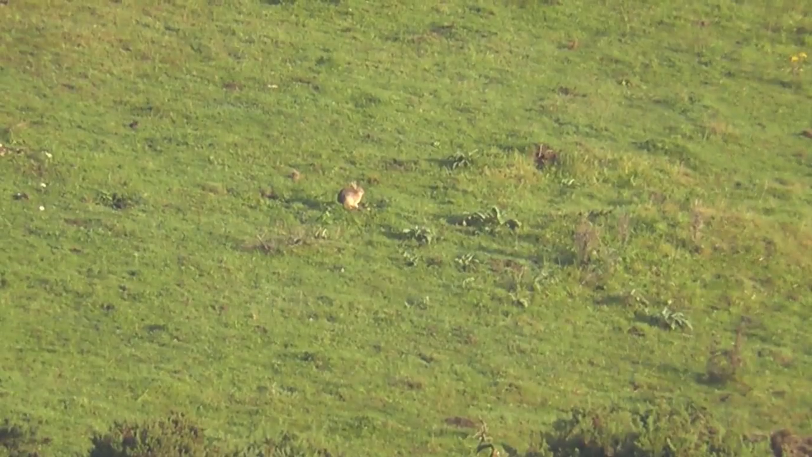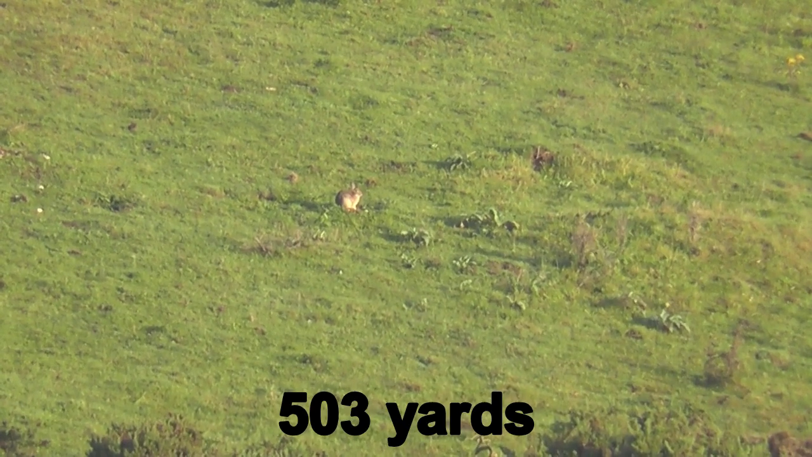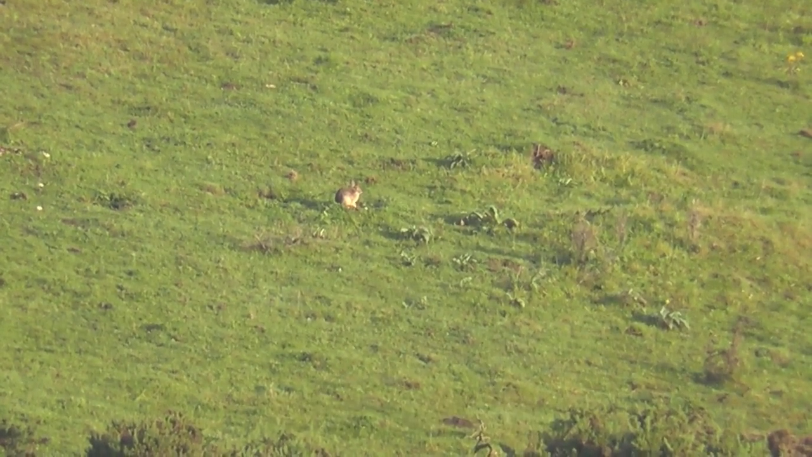Okay, this rabbit's at 460 metres, dialed in 9 MOA for elevation and 1 for wind.